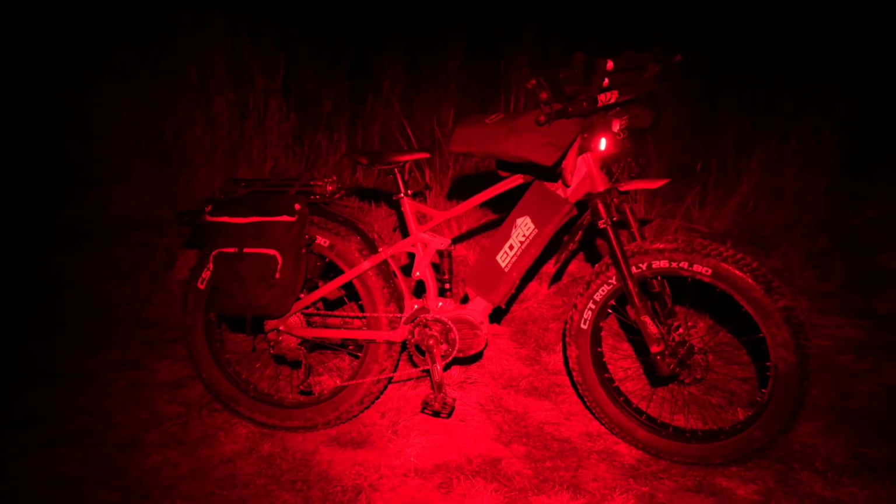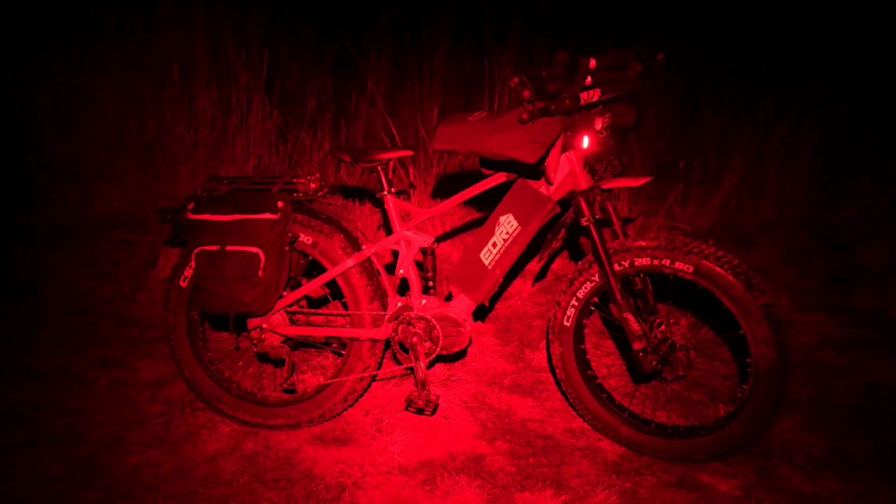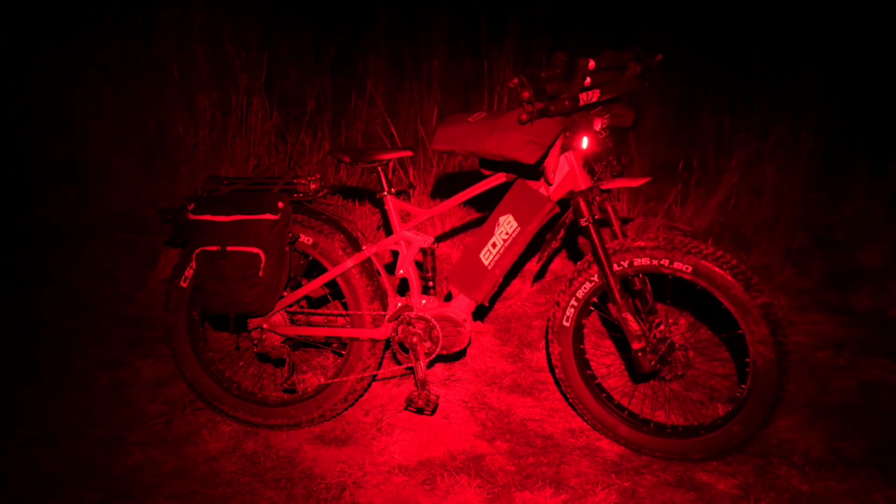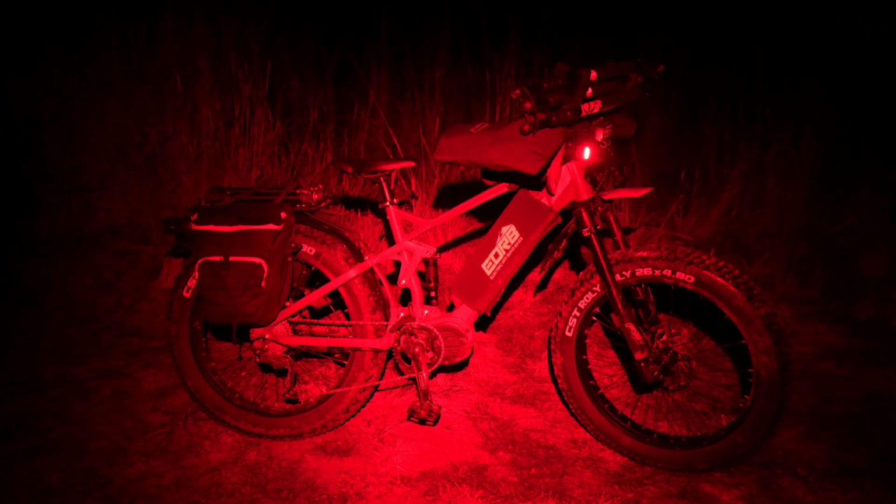I'm being very gentle on these pedals, and I must say my MacGyver repair with the cable ties on that back drive is actually still holding up. Fingers crossed it stays that way. The best thing, I'm still managing to shoot pigs as I work my way back.